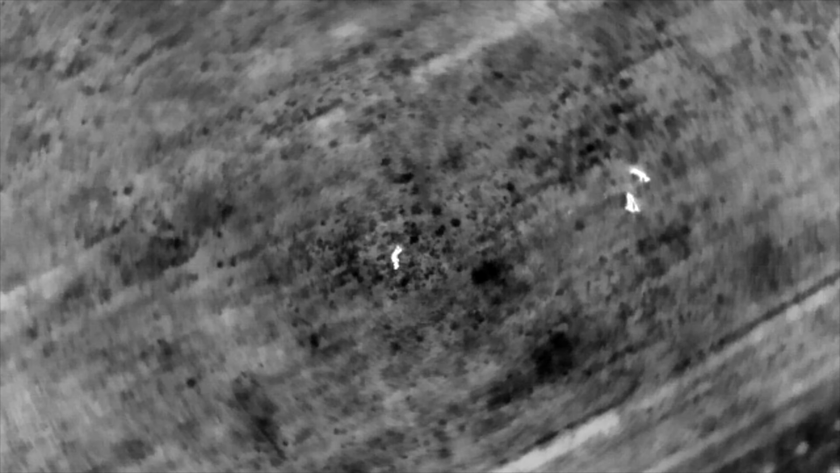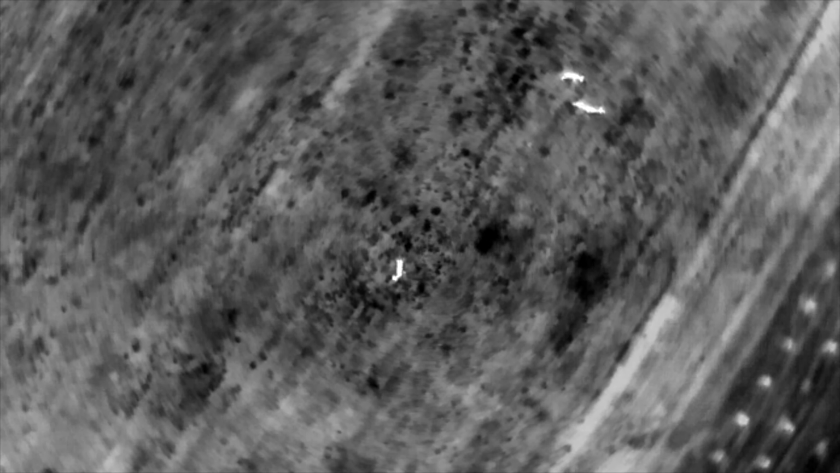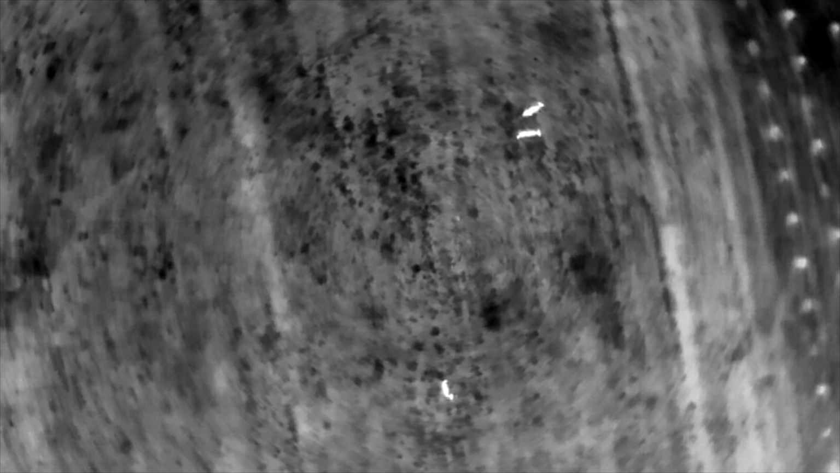I wanted to share these sightings or observations with you. I'm just above, yawing to see if the movement of the drone impacts the animals at all, and it absolutely doesn't. So I'm moving along here, following the deer as they graze in this particular field.